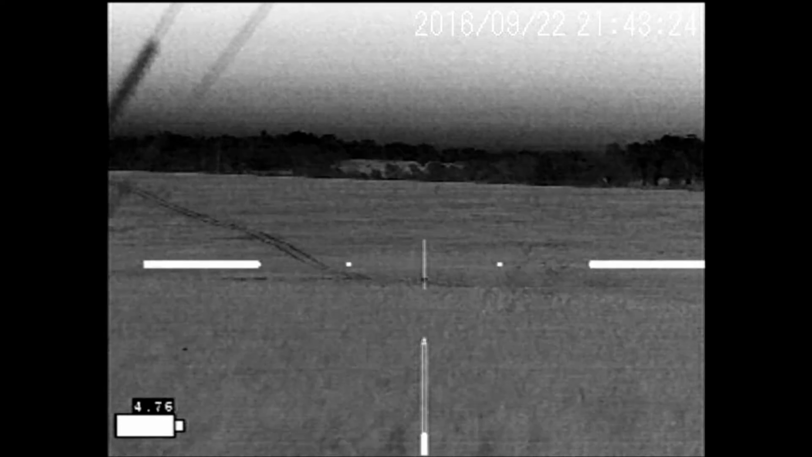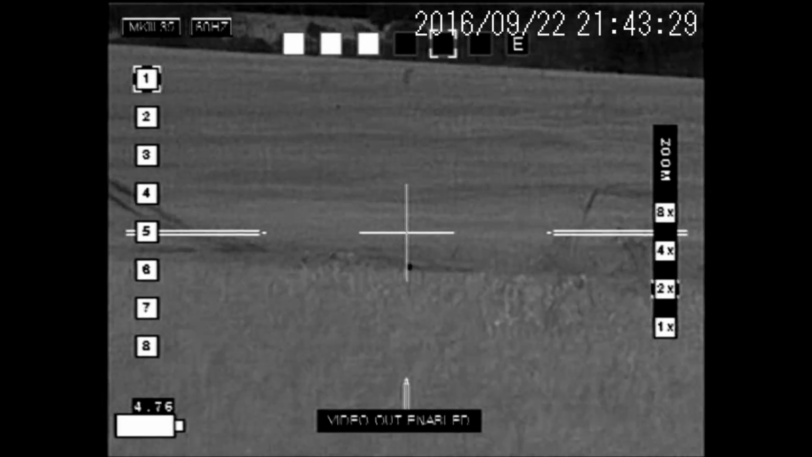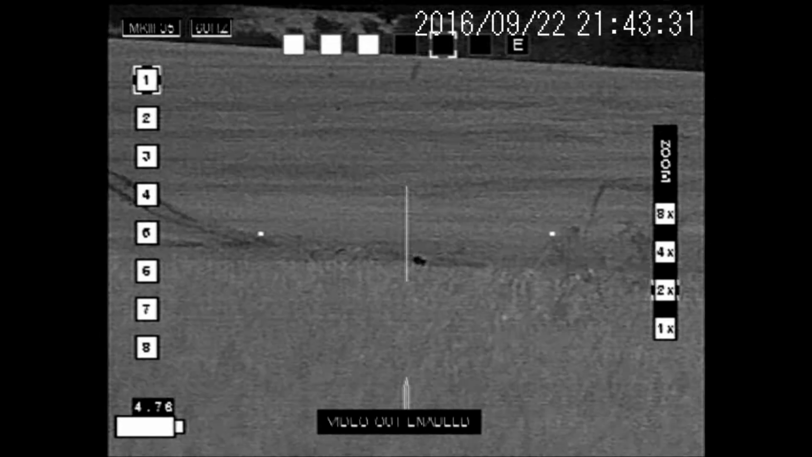So that competition was put on by Lone Star Ranch and Outdoors in Cleburne, Texas. We appreciate them putting on the competition, and we had a great time.